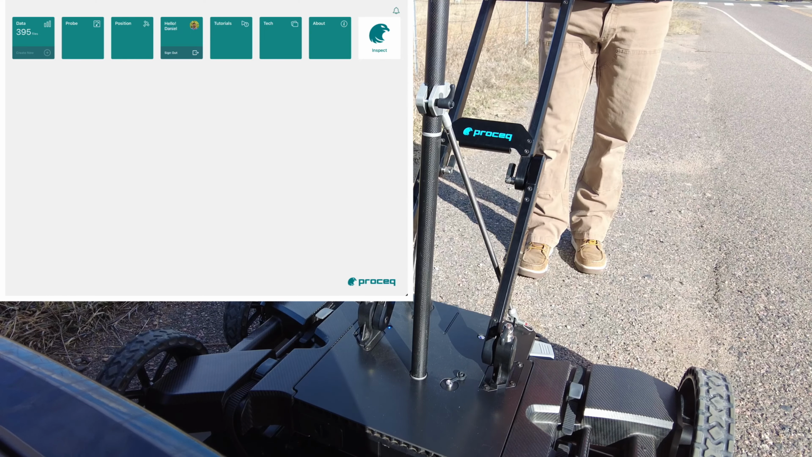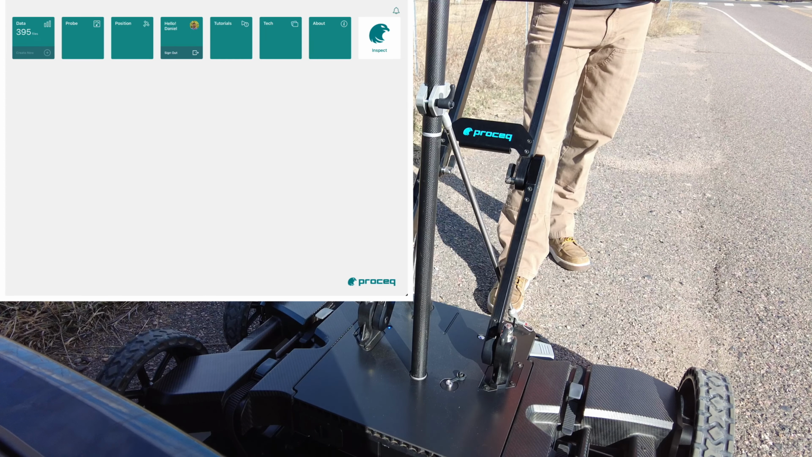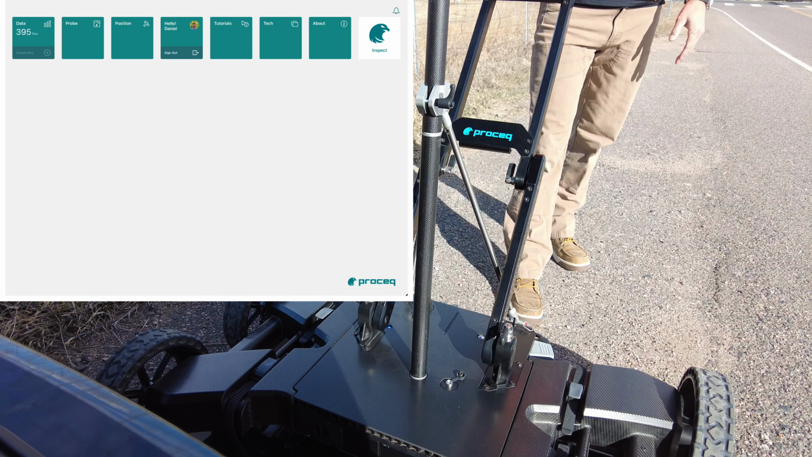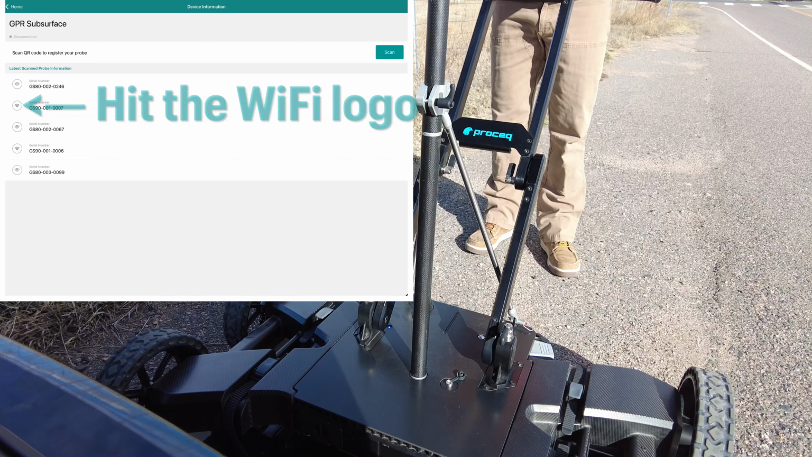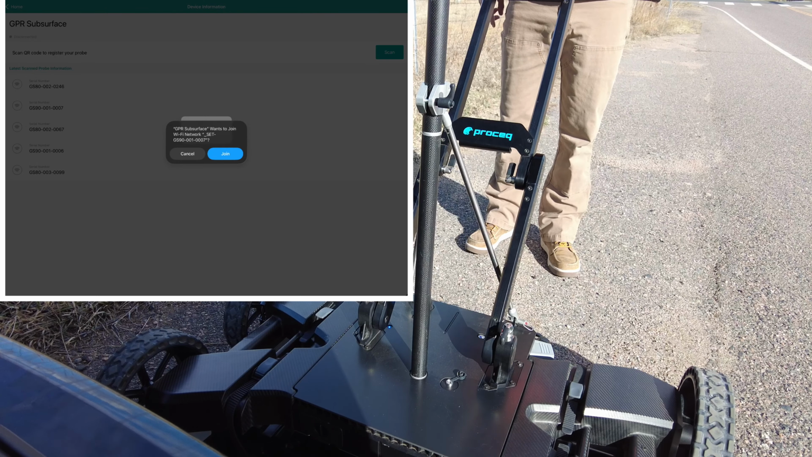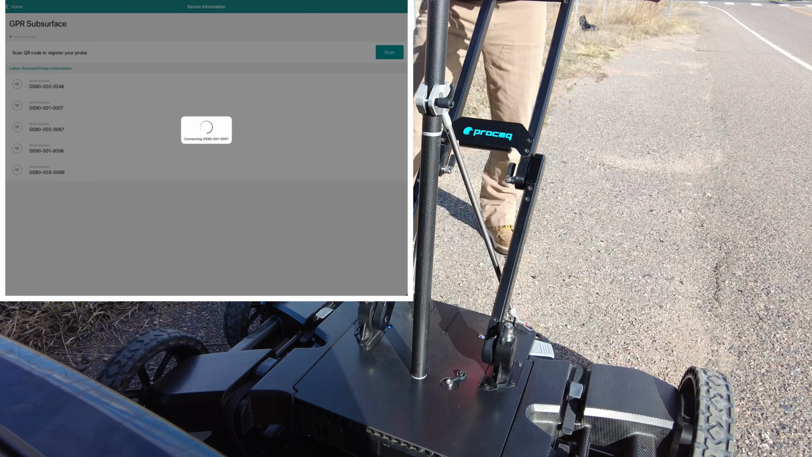So once you get your GS app opened, you will see inside here we have a few different tabs. Because we see our blue light down here for our battery, we can hit the probe button. We can connect up to our system. The QR code is right inside the handle, but I know that this is system 007, so I'm going to touch the Wi-Fi logo right there. We're going to connect Wi-Fi connection from the iPad down to the radar system.